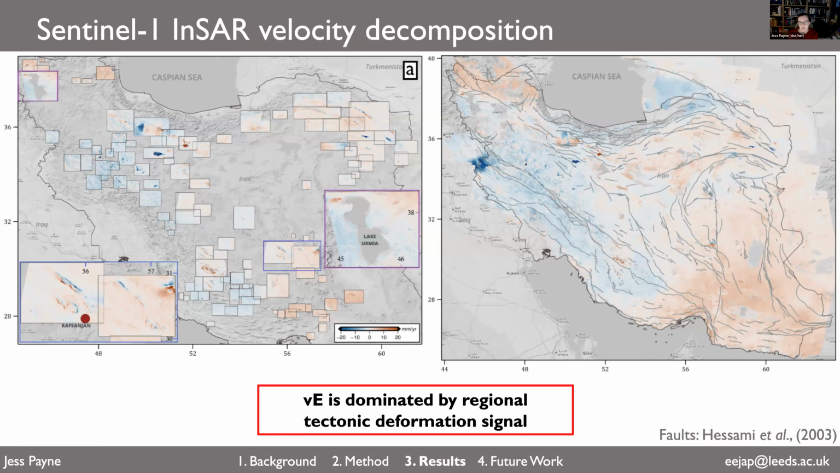So on top, in the right-hand panel, are the active tectonic faults in the region. And you can see some of the east-west velocities correlate quite nicely with these faults, particularly in the northwest. So you can see that red eastward motion separated from the more southern westward motion around Lake Urmia, which is quite nice.